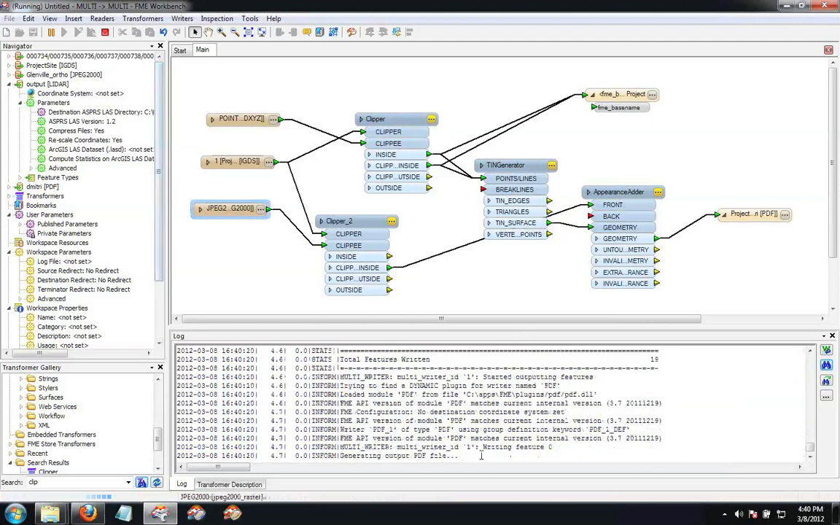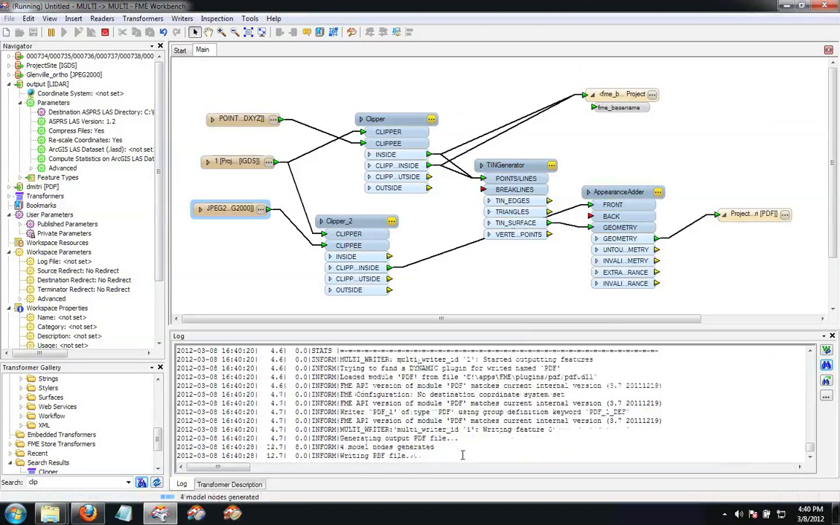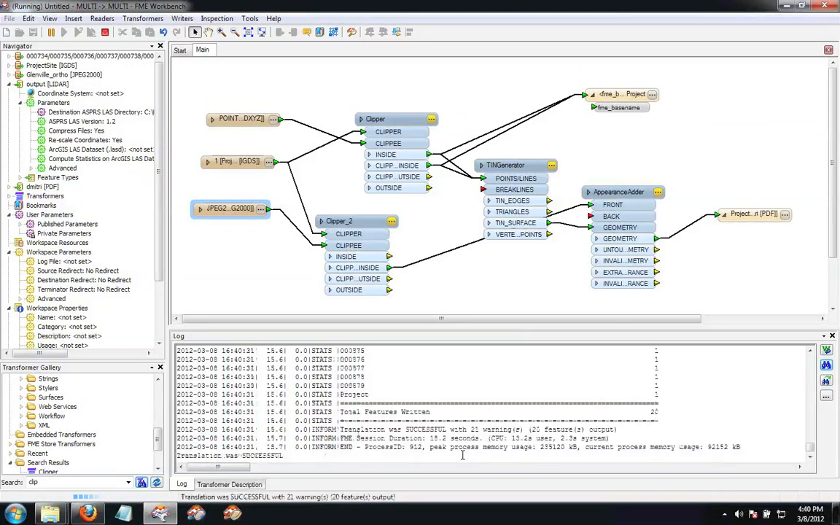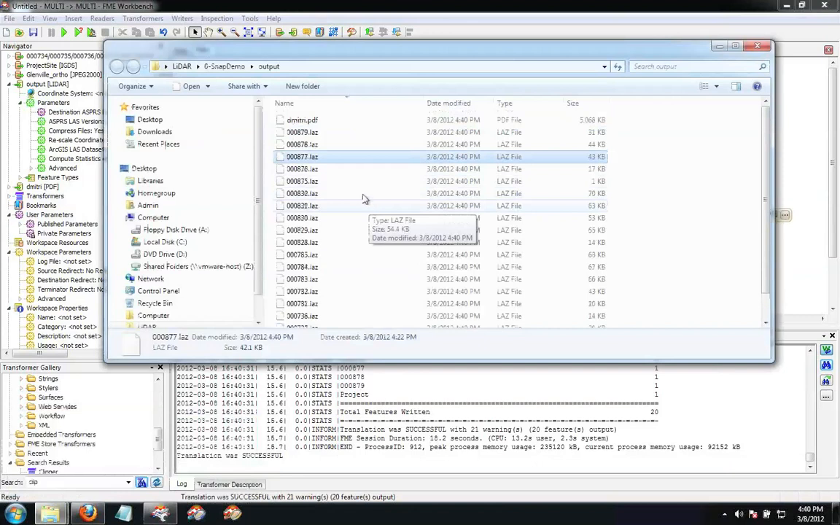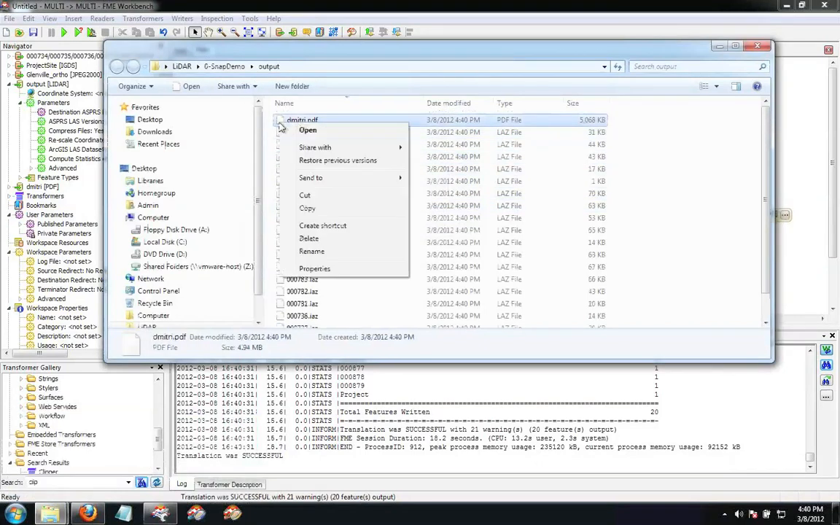Okay, so here's the moment of truth. It's making the PDF right now. A lot of folks don't know any Acrobat Reader newer than version 7, I think, can do a 3D PDF. We recommend version 9 or 10. It's done, did its thing. So in the output directory, with any luck whatsoever, I should see Dimitri's name. And there it is.